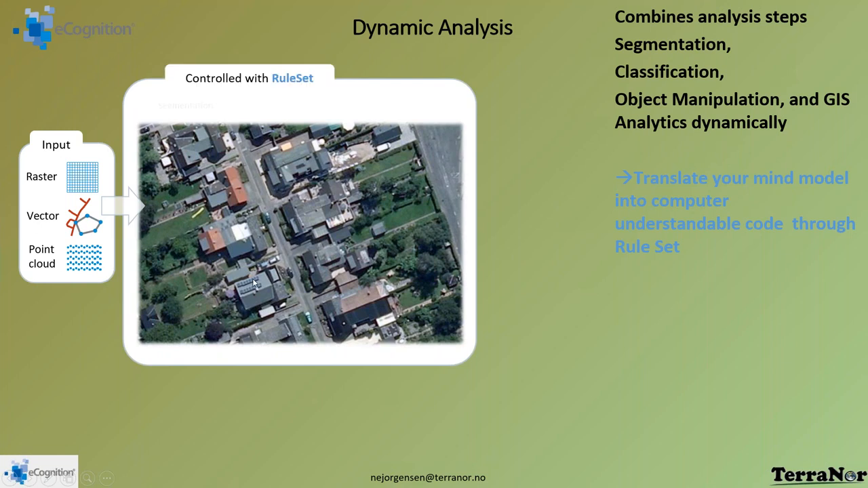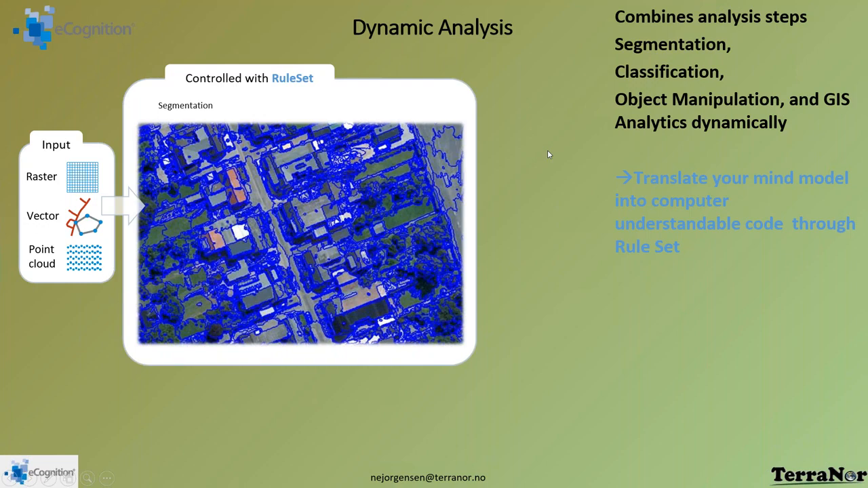The first thing we do is to create segmentation. This is a key secret in eCognition. I think it's the only thing we would call a black box, because that's how they started up eCognition, by building these routines, and it's working excellently.